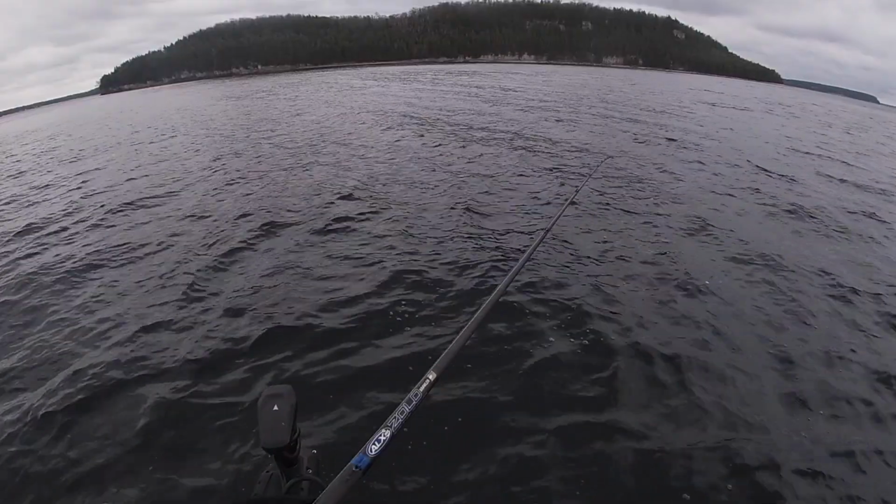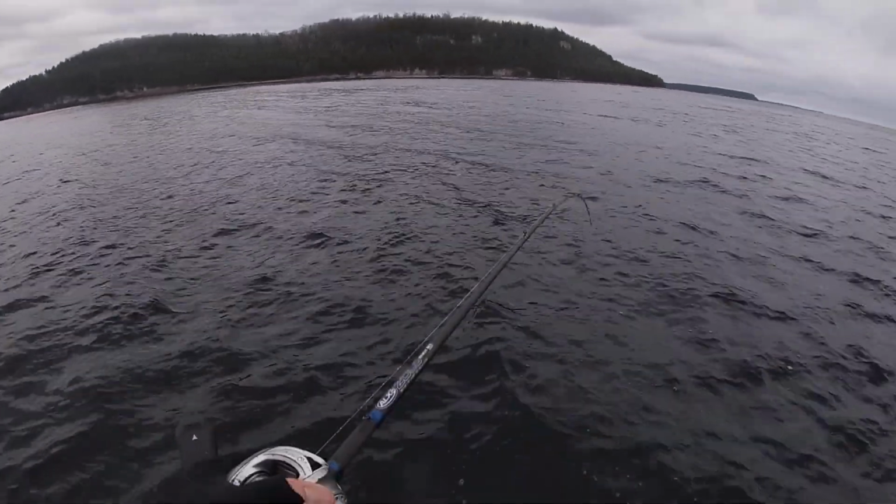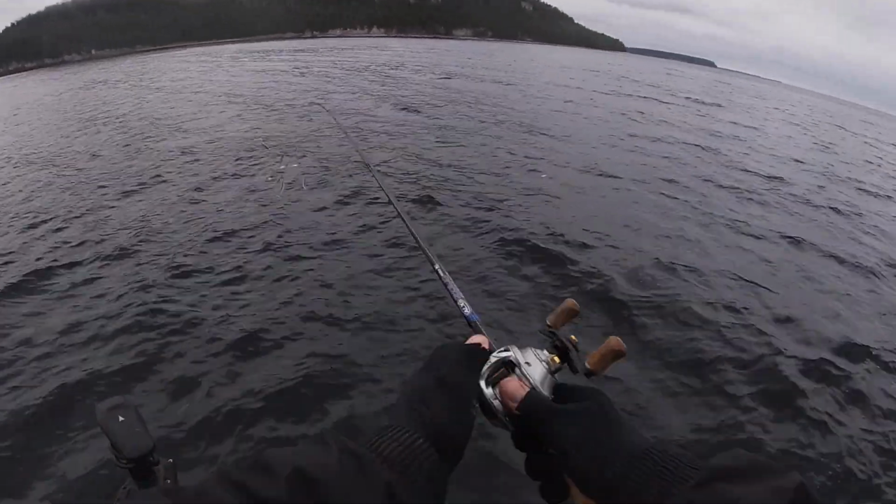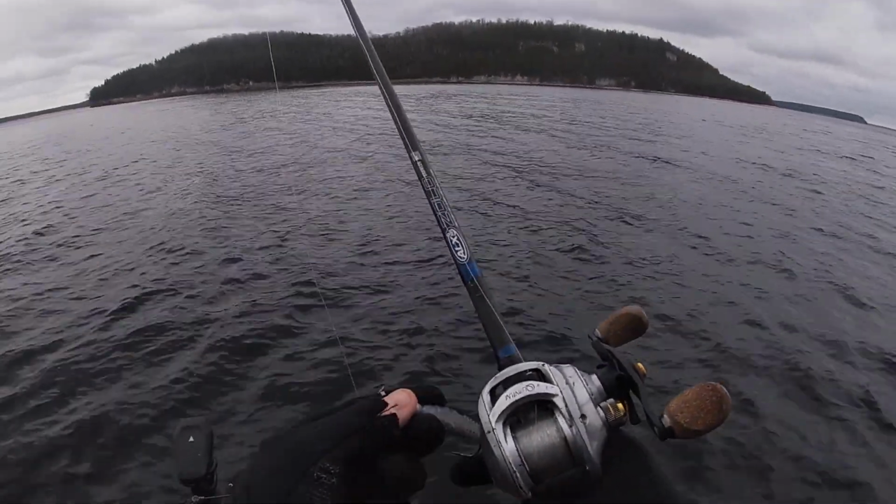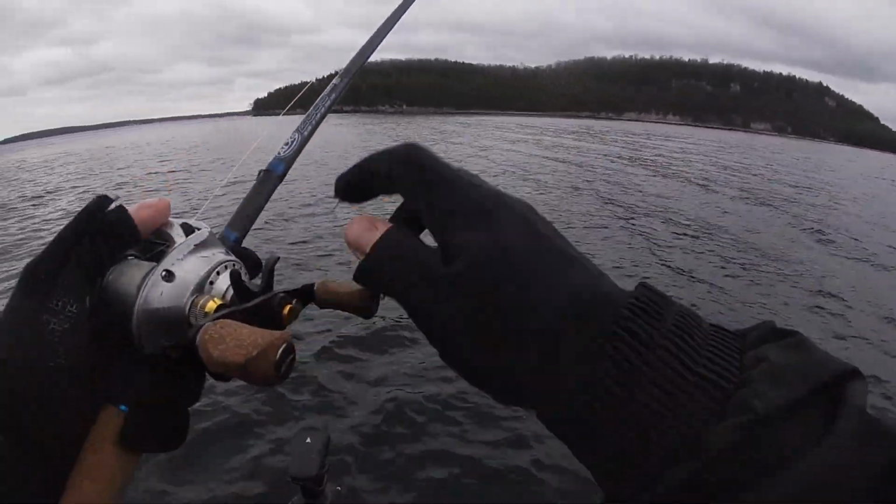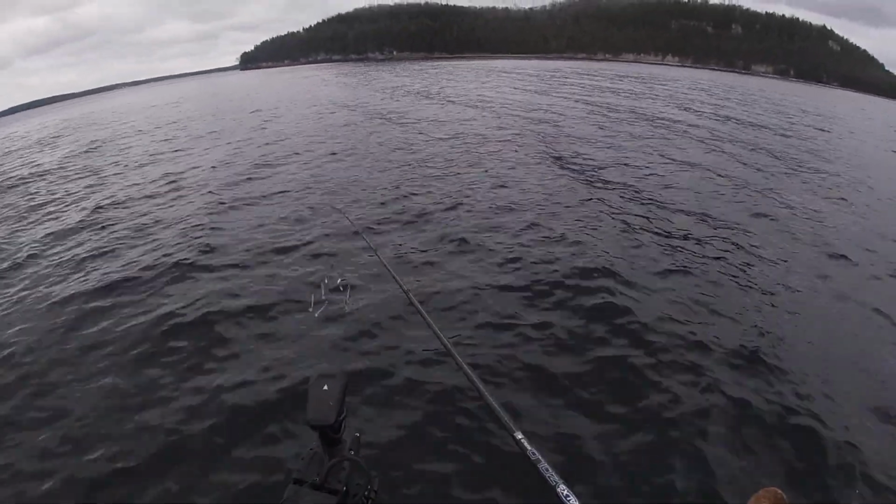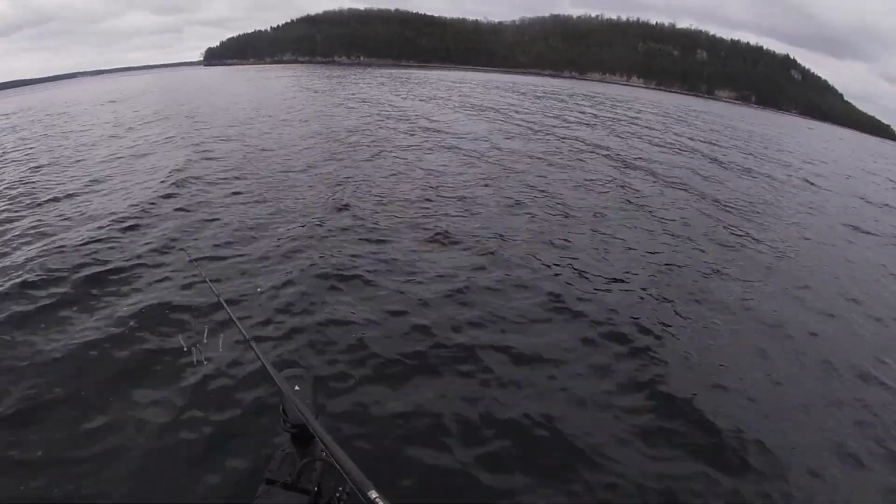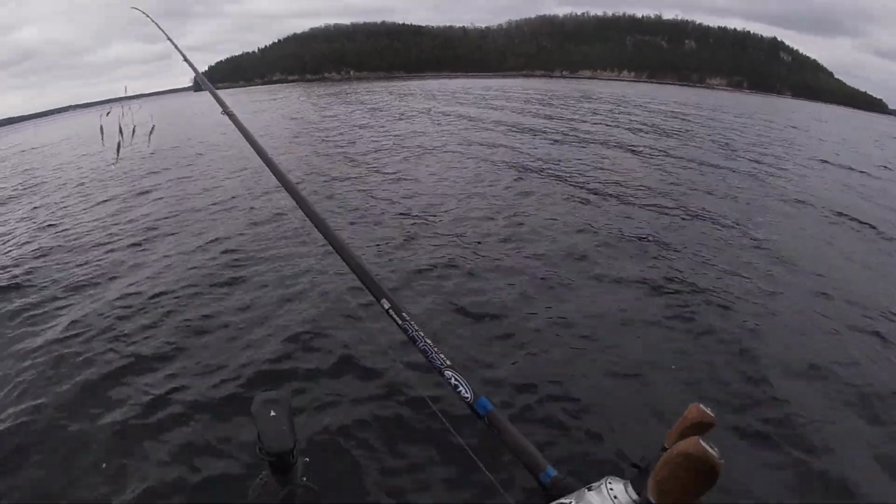We're gonna hunt around. This Brawler right here handles this Alabama rig really, really well. I'm very, very impressed with it. It's got just enough give for when they grab it. You're not ripping it out of their mouth, but when you set the hook, it moves that bait. It's got a lot of backbone. So if you're looking for an Alabama rig rod, you've got to check out the ALX Zolo Brawler. This thing's legit. I love this rod.